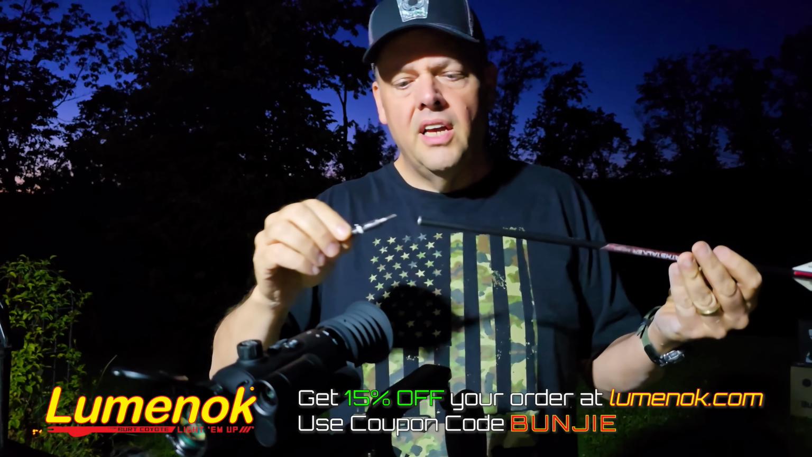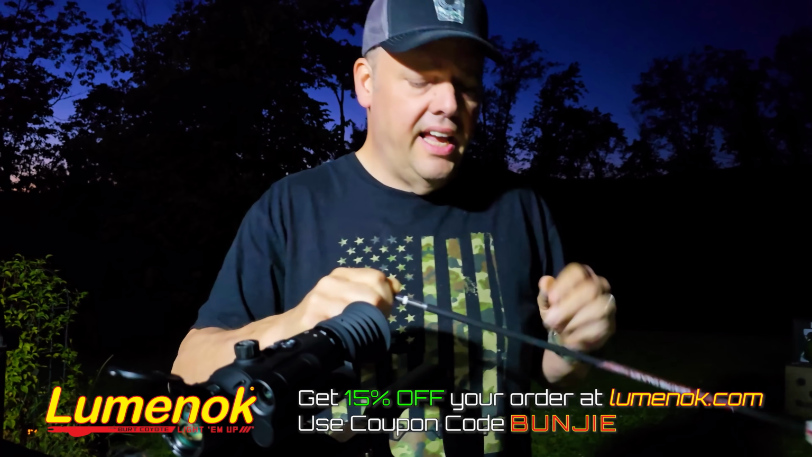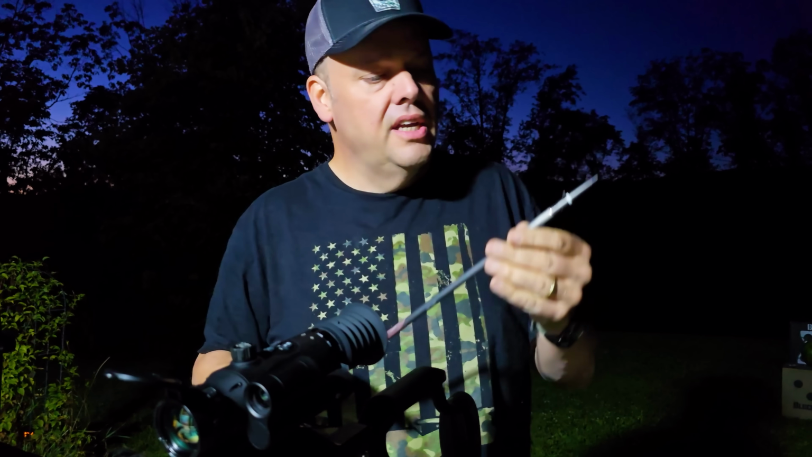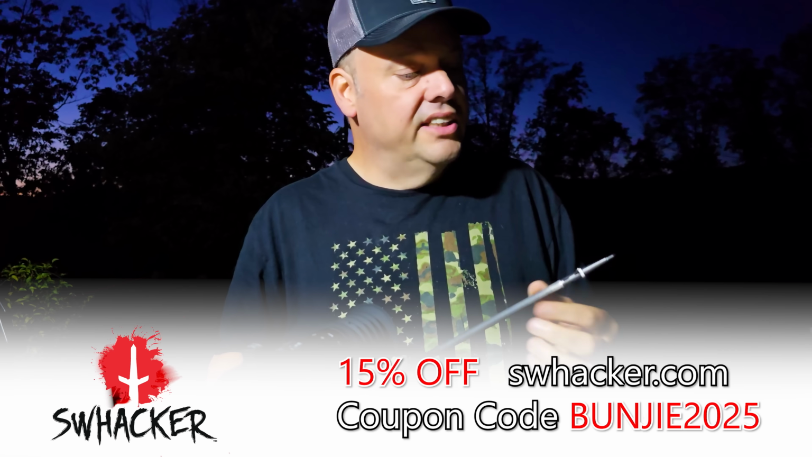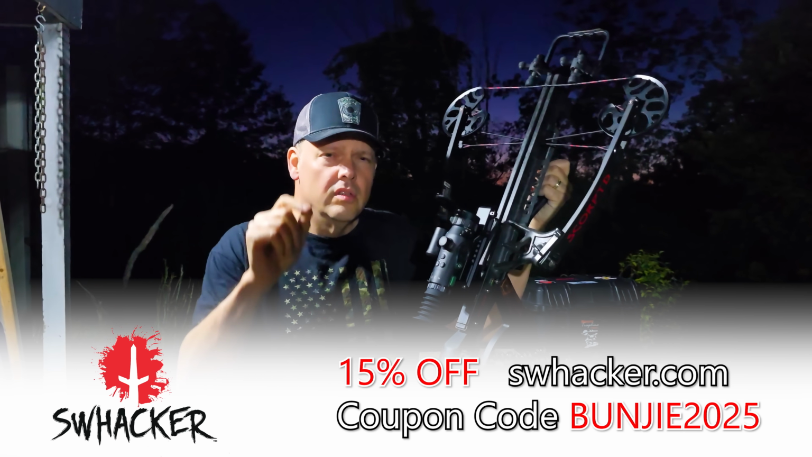We're going to affix a Swhacker, a 150 grain, 3-inch Swhacker to the front end of this beautiful arrow. And that is a fresh one. It's actually a rebuilt.